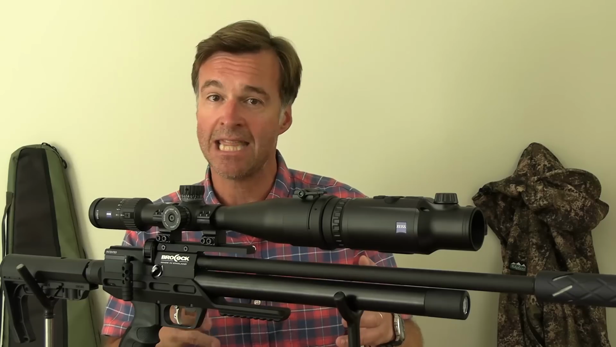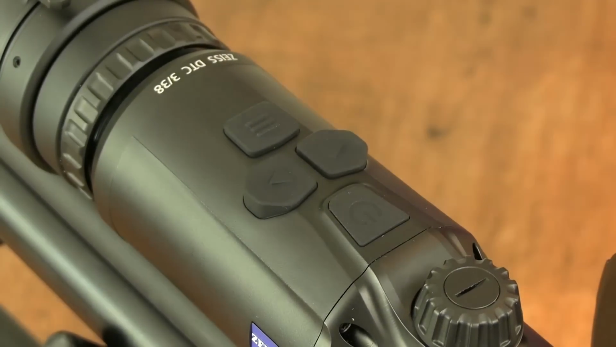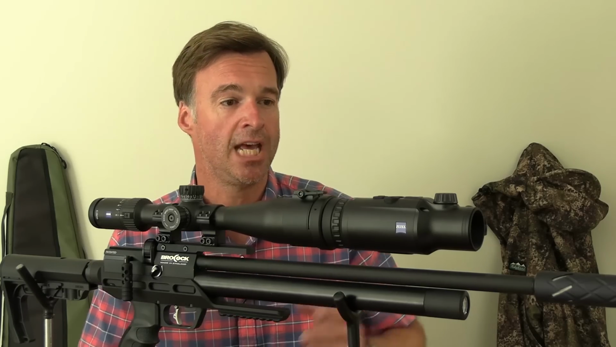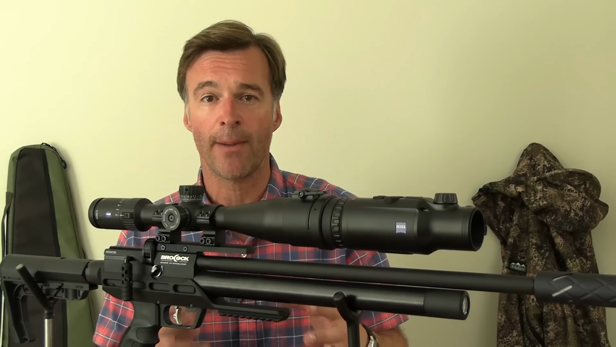And when it's in that mode, if you give the power button another quick press, the unit comes straight back on and is immediately ready for action. Now, this thermal camera is absolutely packed with features. The turret at the front here is for focusing, and you also get 4 different color viewing palettes.